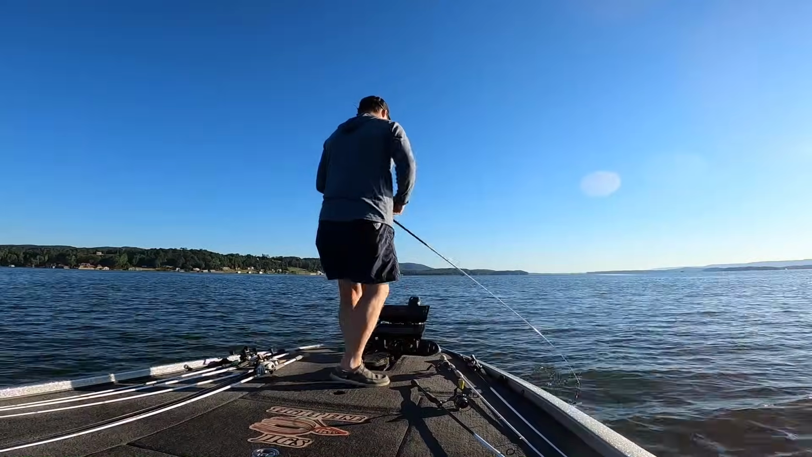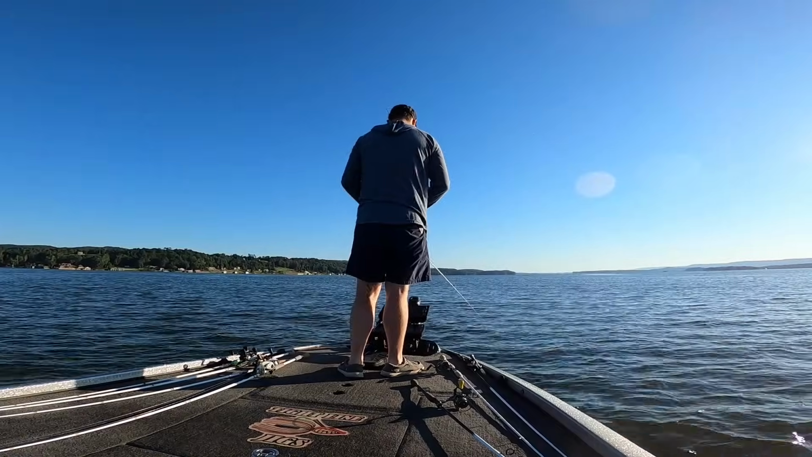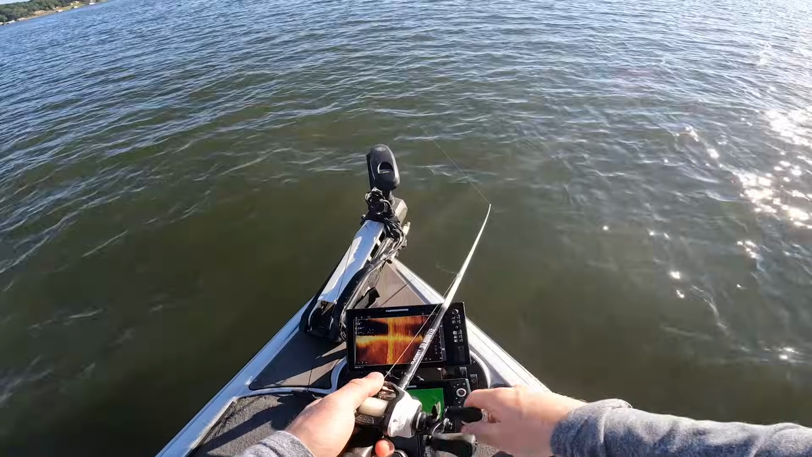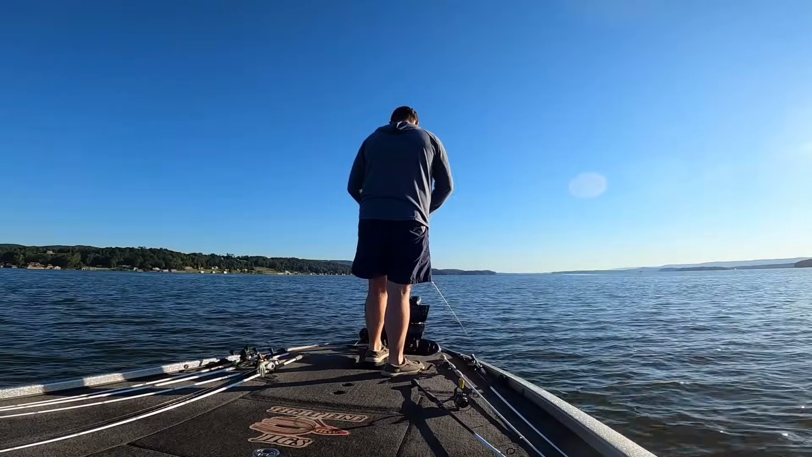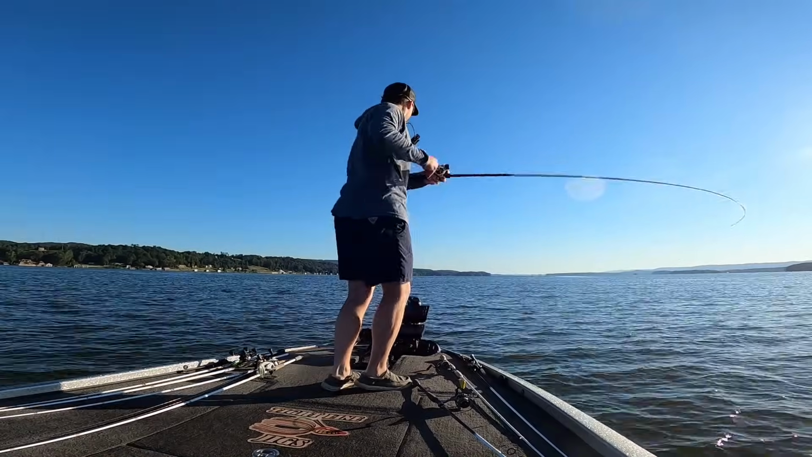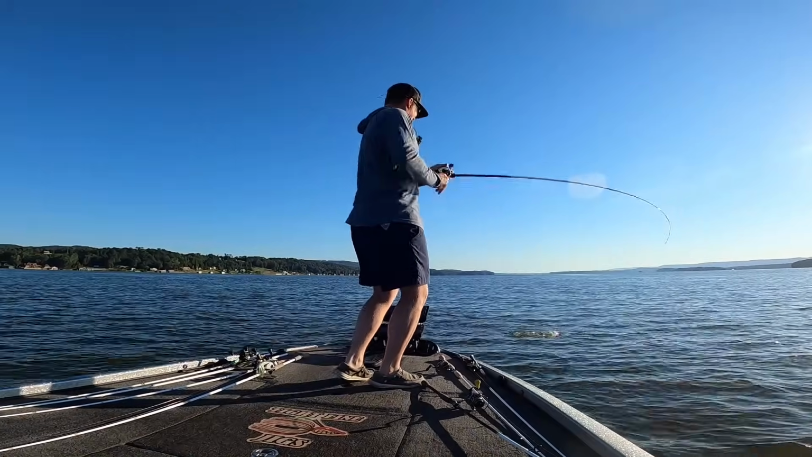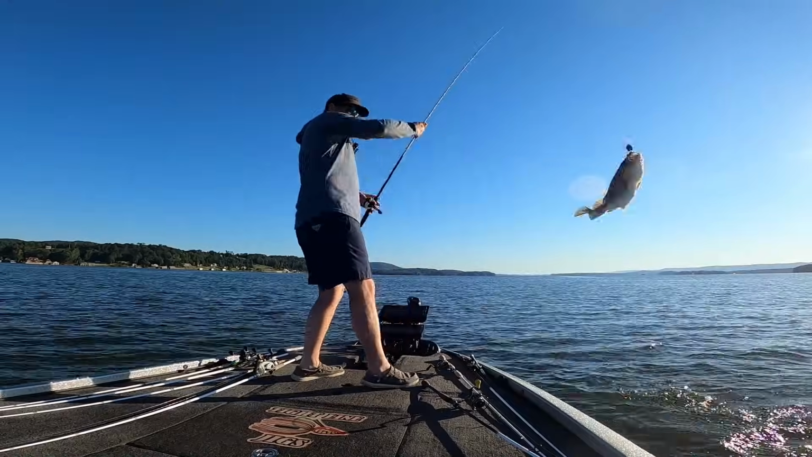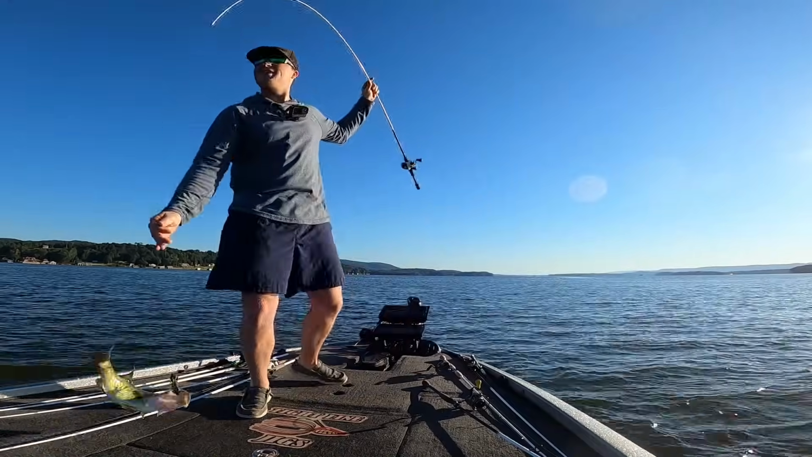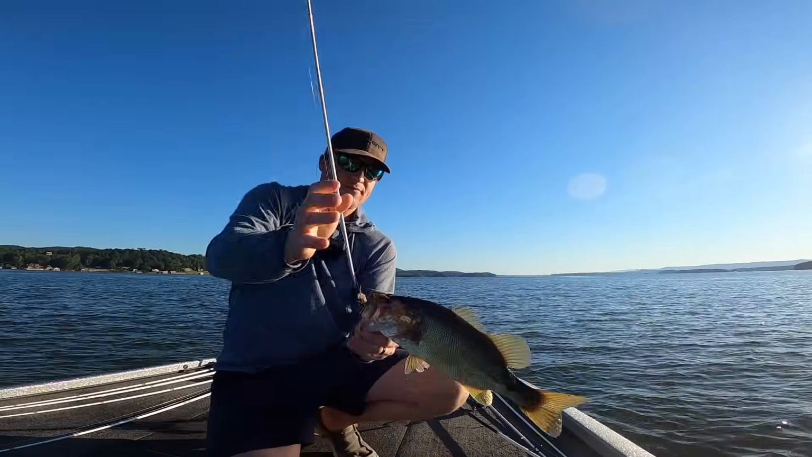All right, I've got to get in there. Right there. Landed right behind those fish. Got him. That is awesome. Let's scope that one up. Oh man. Scoped him with the chatterbait.